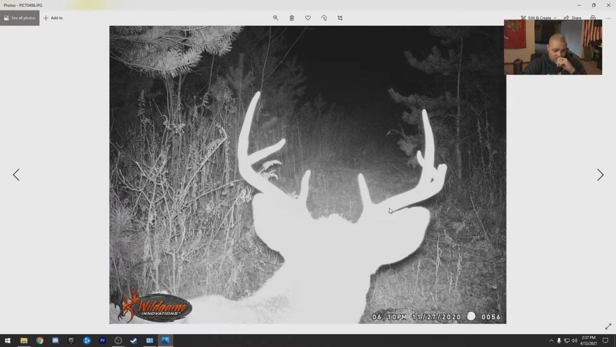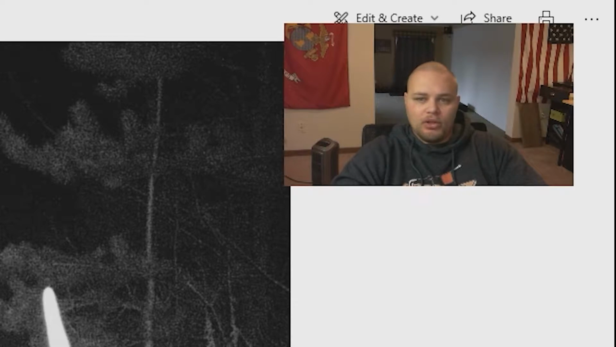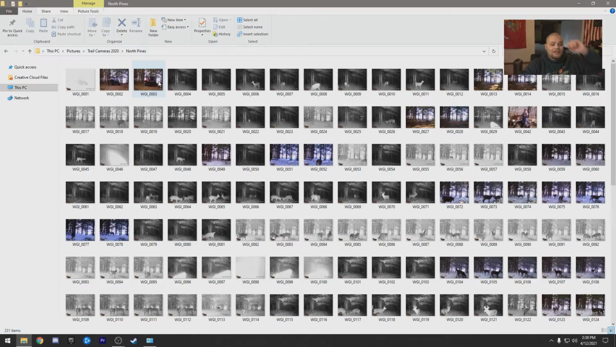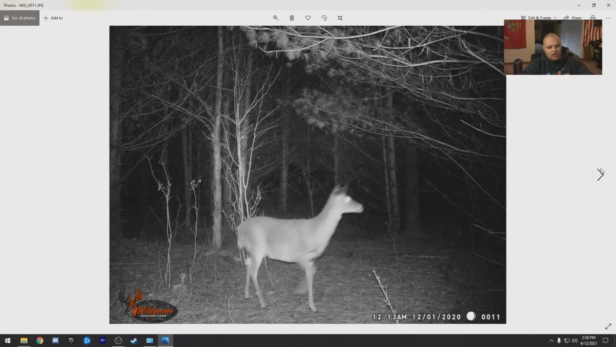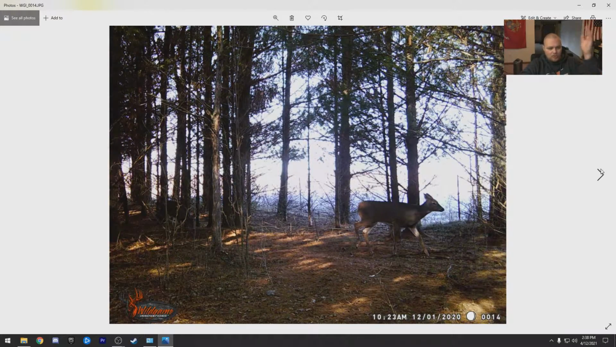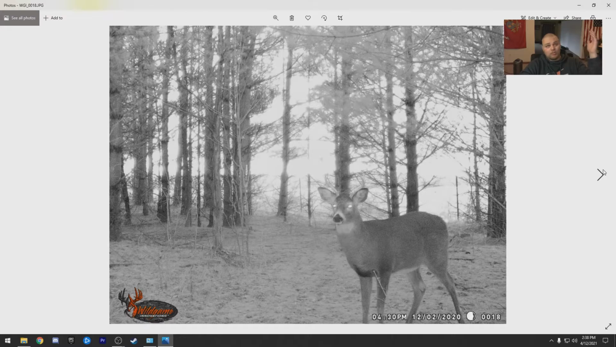Oh, there's the buck I shot at during rifle season. I shot at him that morning, so he walked in that morning. We all know how that went. Let's start with these photos, because this gets crazy. As you can see, we're already in December. We've hung up our bows and rifles. We don't hunt late season around here because we're ice fishing already.